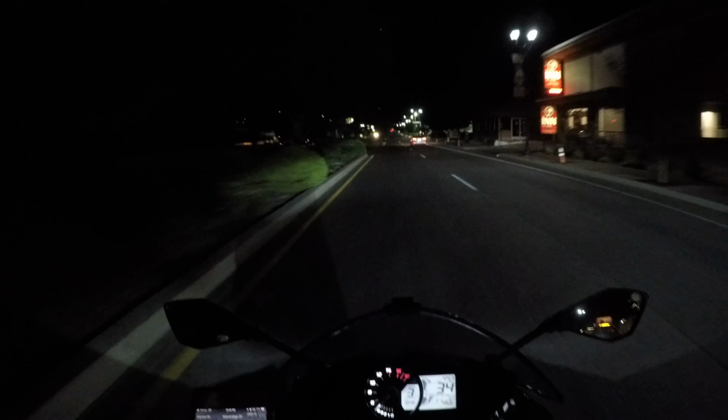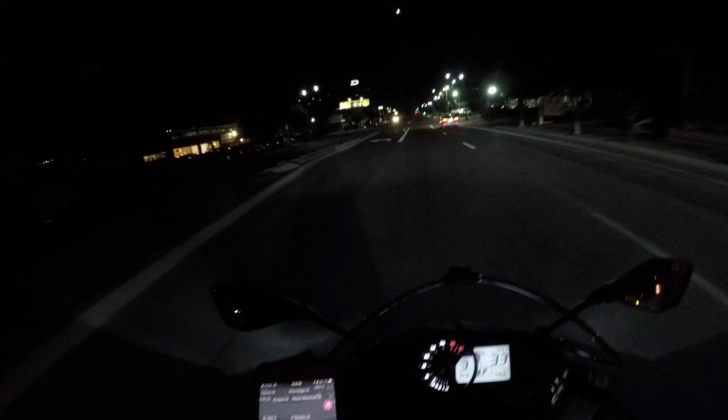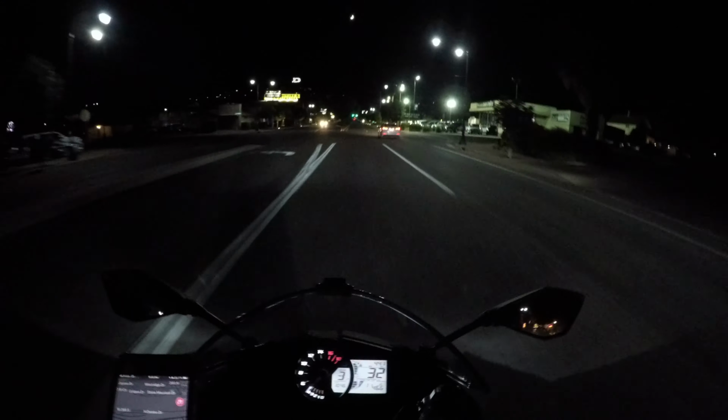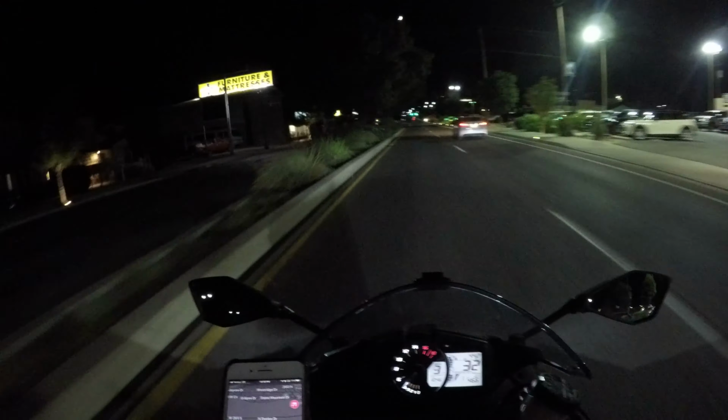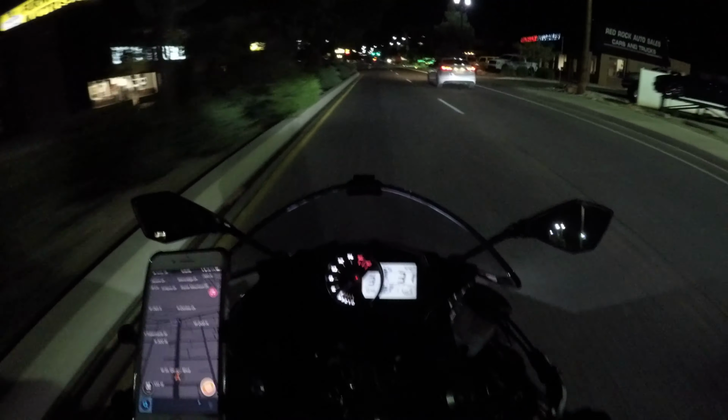Man, it's been forever since I've been through this part of town. This is usually a very busy street. I wasn't really planning on riding the length of the street, but it's dead at night, this time of night.